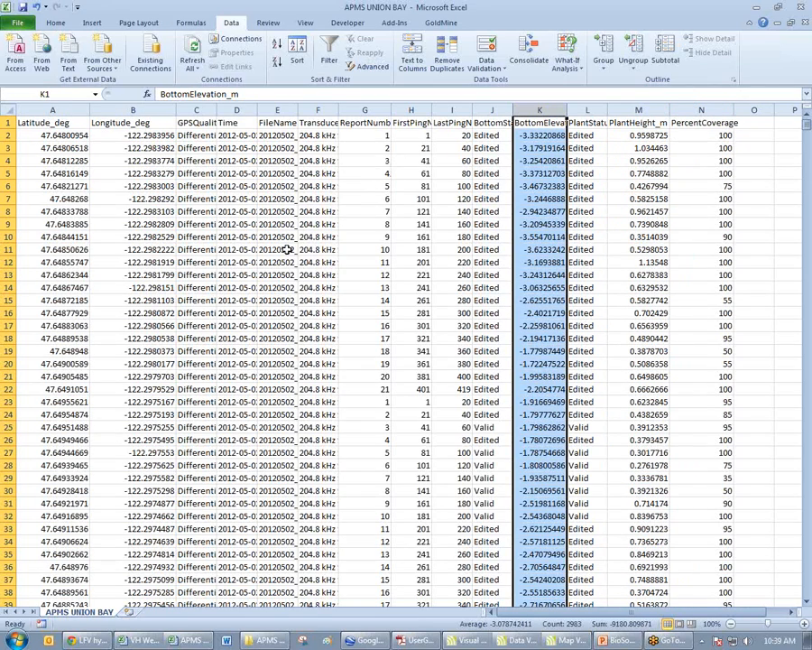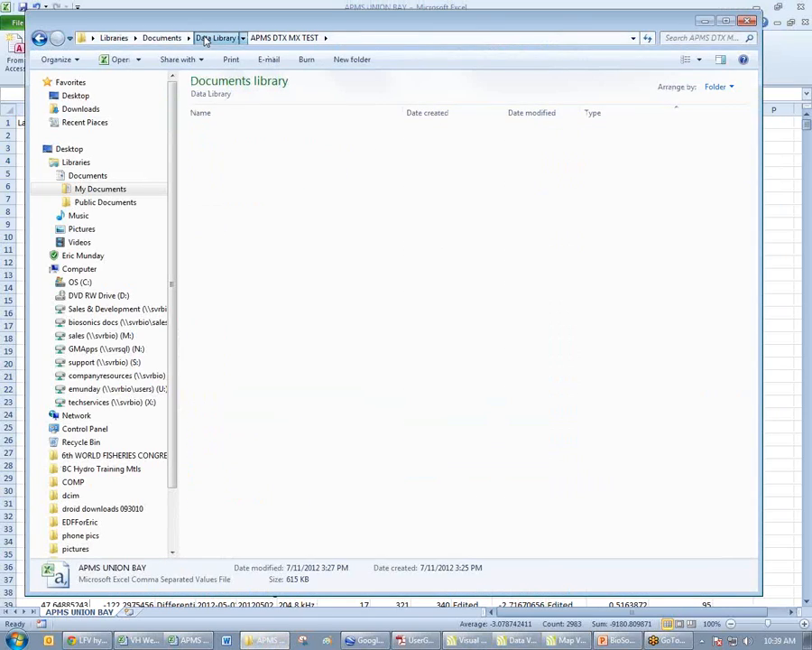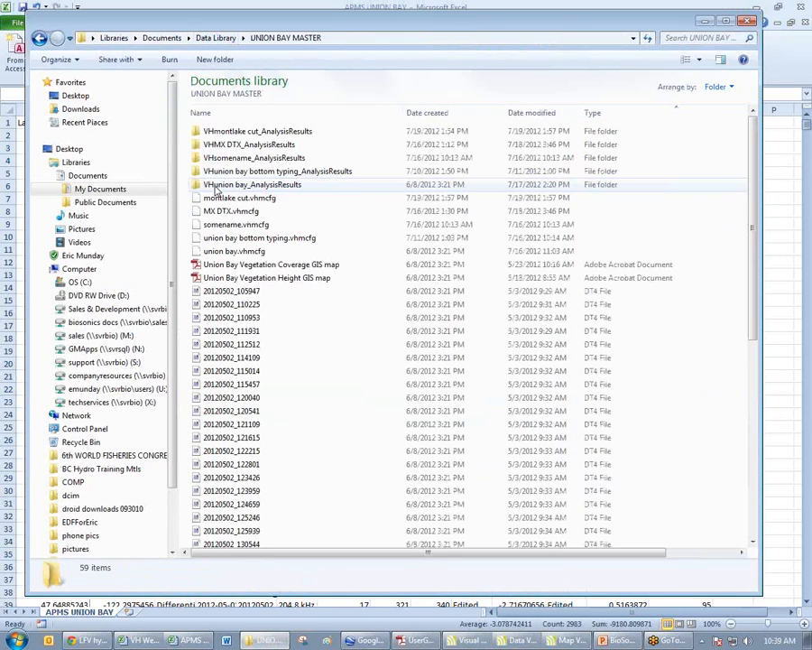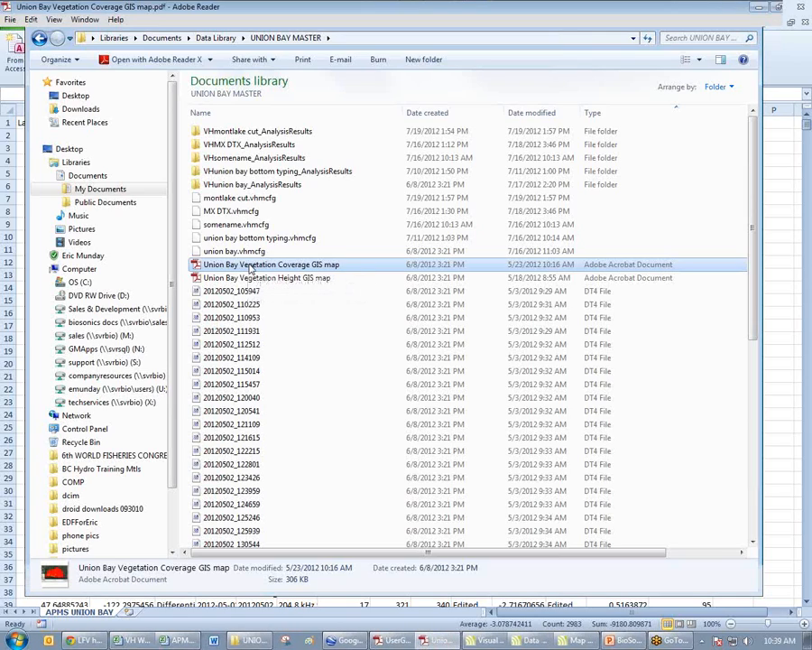But I could take this information and send it to GIS software and make a fully interpolated map with kriging and fill in the blanks. Okay? And see if I can quickly show you. Here's an example of a map that was made with the same data set.